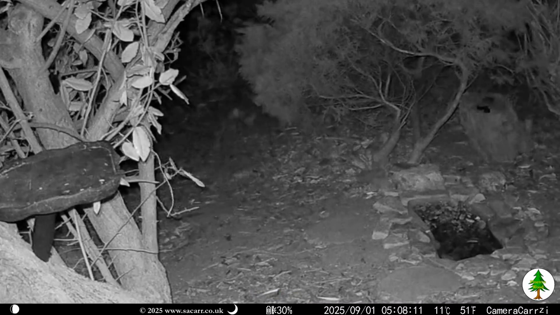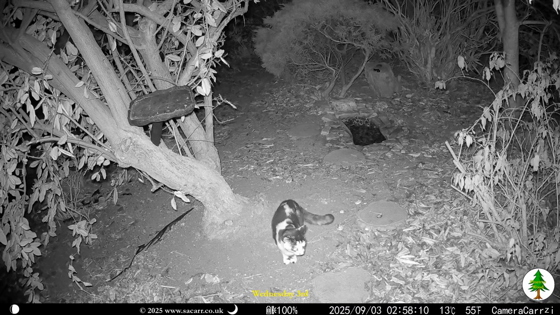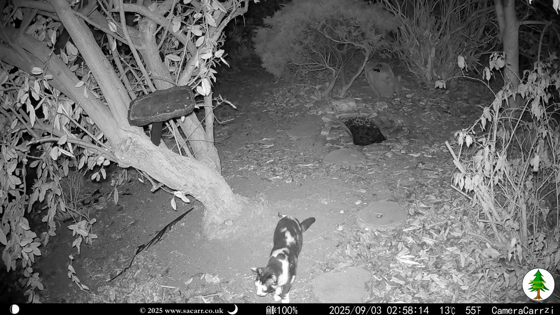Rabbits and cats featured heavily on the Trailcam in September. It's hard to tell on the black and white image, but I think this cat is tortoiseshell. This one's a new visitor to the wood.